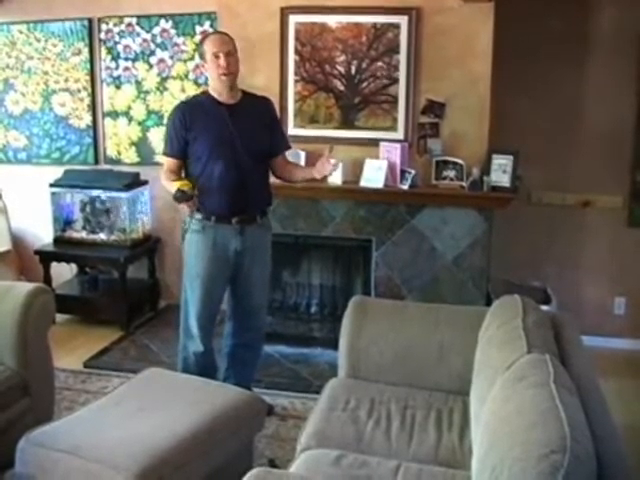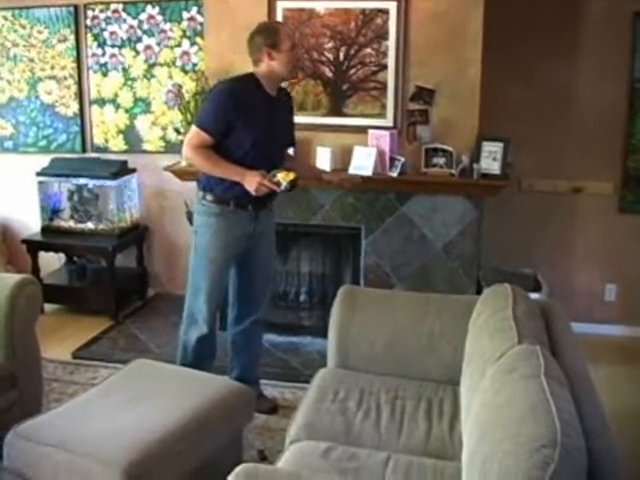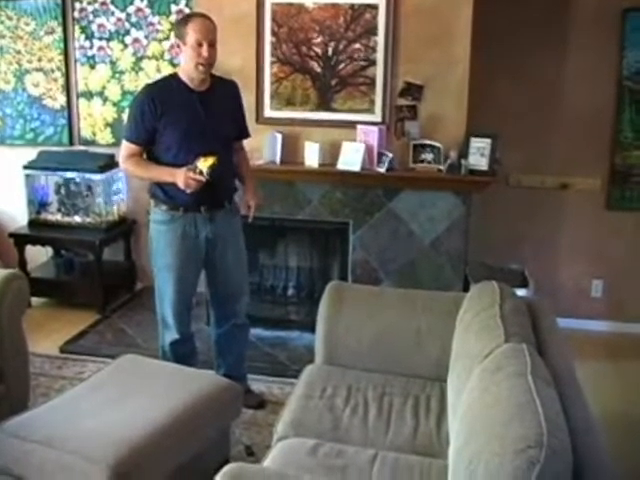So let's try something like an energy audit. We've had the central air on for a long time. It's about 72 degrees, I'm looking at the thermostat, and it's almost 90 degrees outside, so we've got that great delta T.